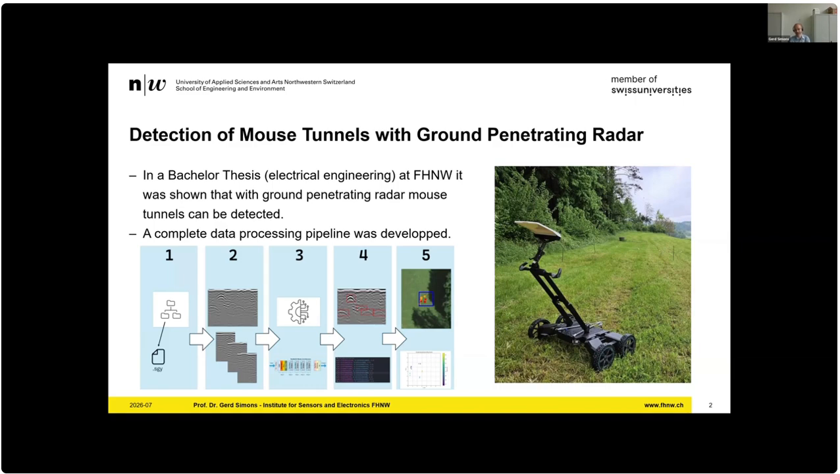So what is this device doing? It sends electromagnetic waves into the ground and records the echoes. This is what we see on these graphs on number 2 here. So you get these reflection diagrams, and every time you see such a hyperbolic function, this is caused by a reflection from something in the ground.